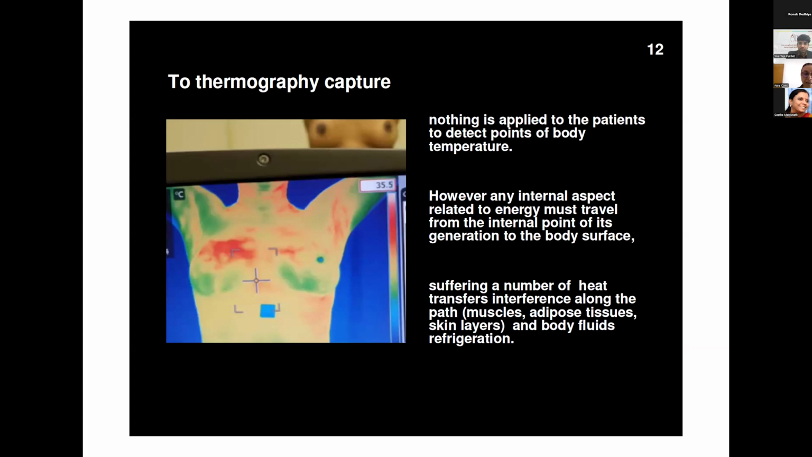And the only thing that you have, some clue to help the interpretation of the inside, is the outside. And in this travel from the inside to the outside, of course, it suffers when passing from one tissue to the other tissue.